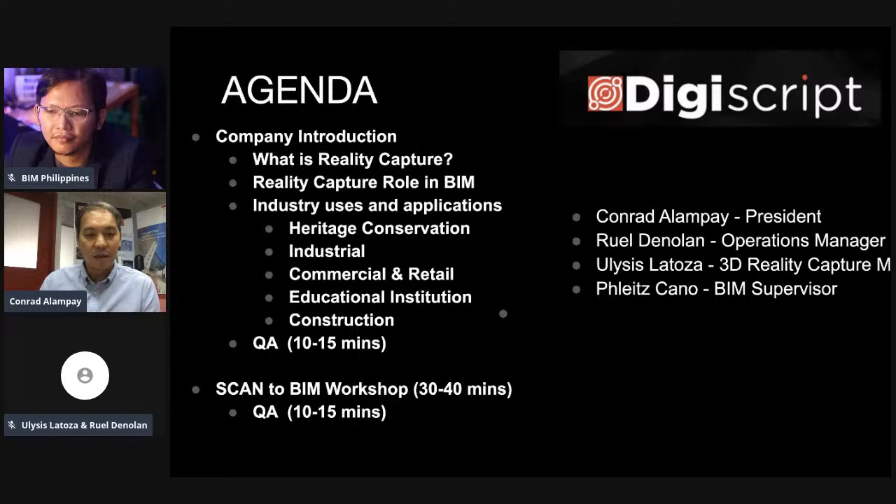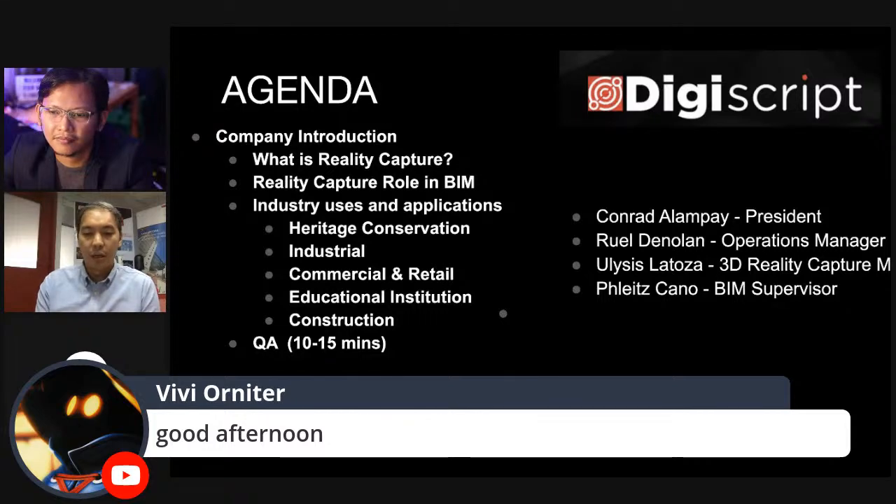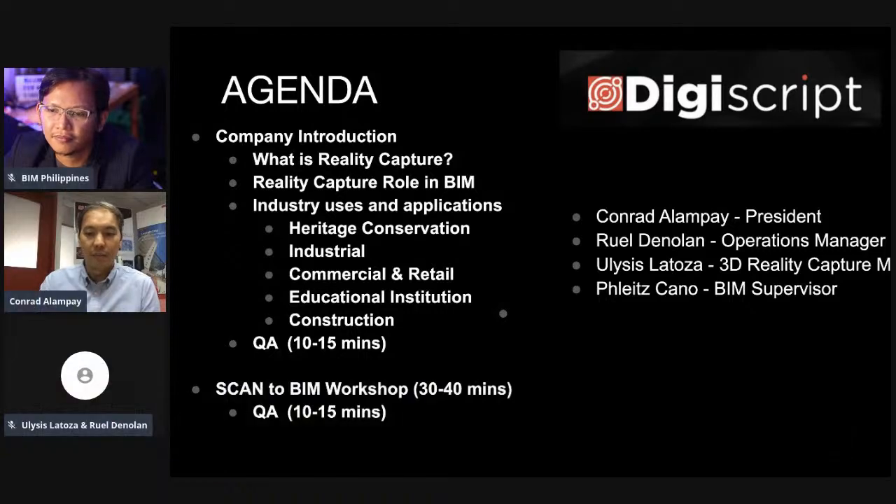So on the right, we have, of course, the lineup of speakers. Starting with myself, I am the president of DigiScript Philippines, and then our operations manager, Ruel, will take you to some of the real applications, and then we have Ulysses, who is our reality capture manager. He'll take you through some of the hardware and software solutions that comprise things that we use on a project to project. And then, as I mentioned, the workshop will be at the end, the second part.